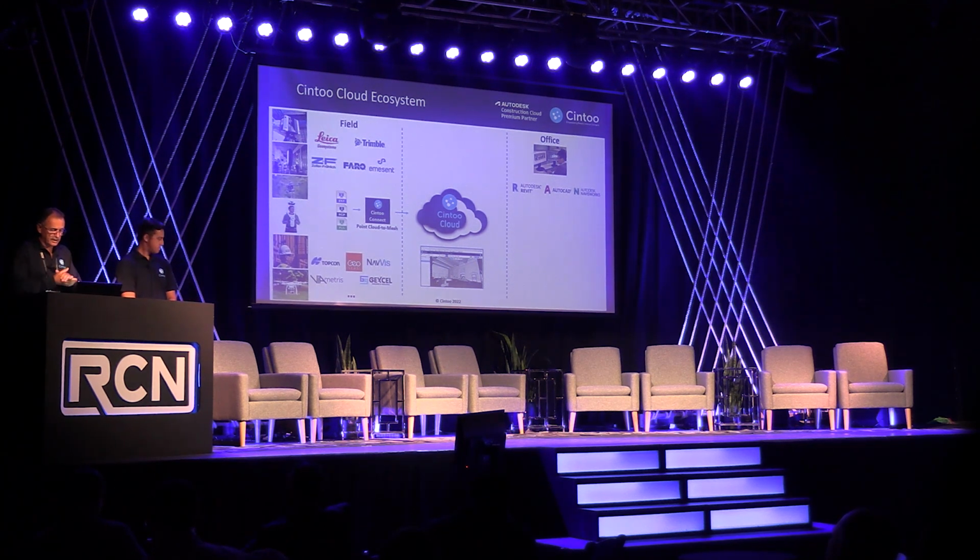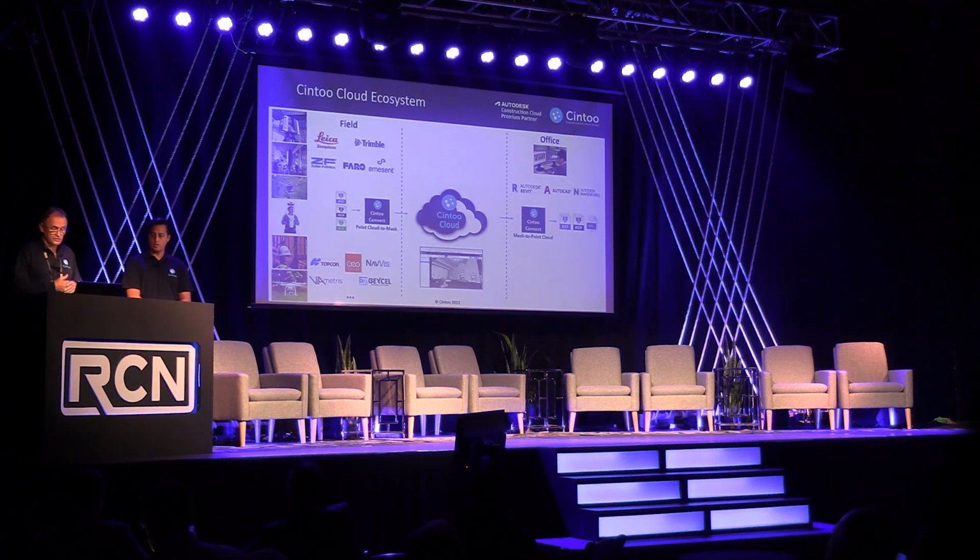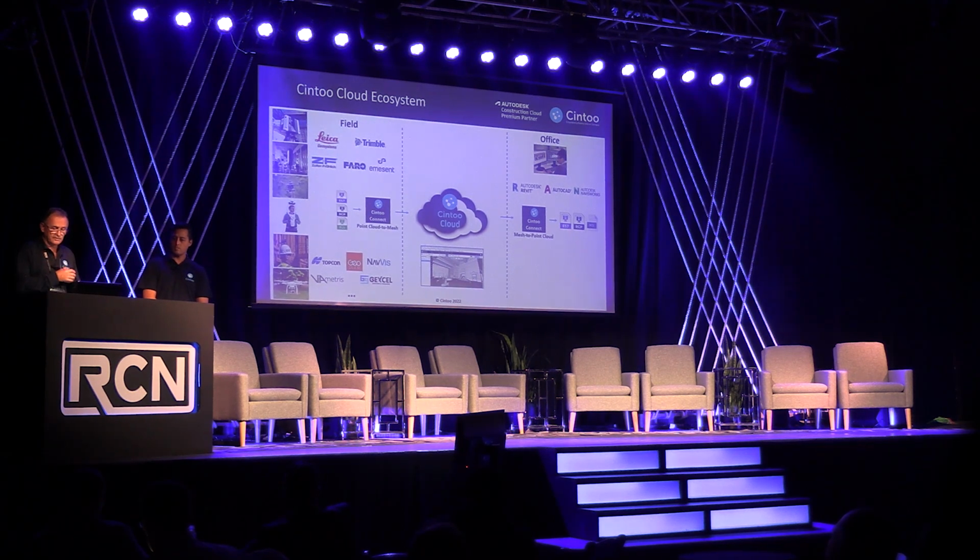So everything in the cloud is mesh based. When it comes to distributing the data back to the office world, we can do it either as a point cloud, as I said, so we do the inverse transformation locally again, so that you get back your E57, RCP or RCS. But we can also download 3D meshes, being FBX, OBJ, STL.